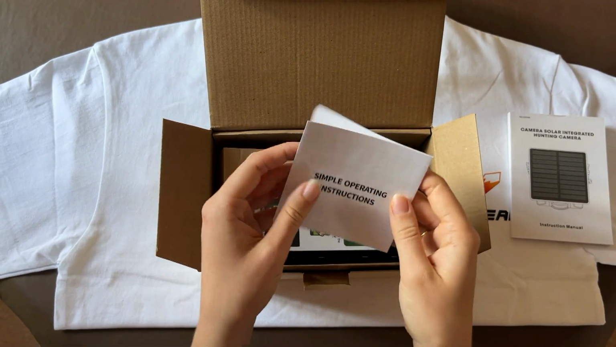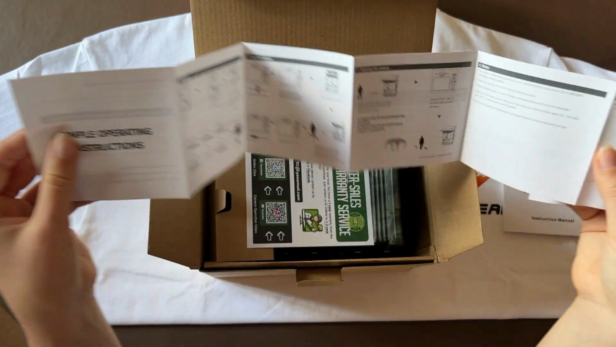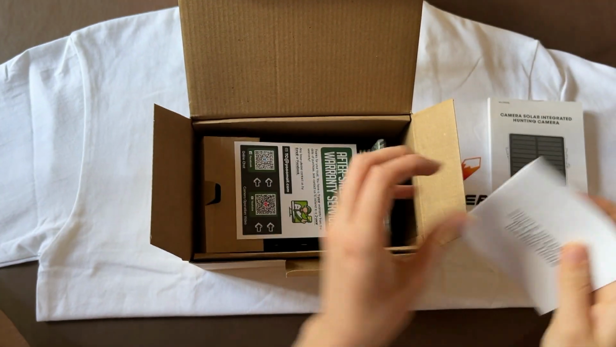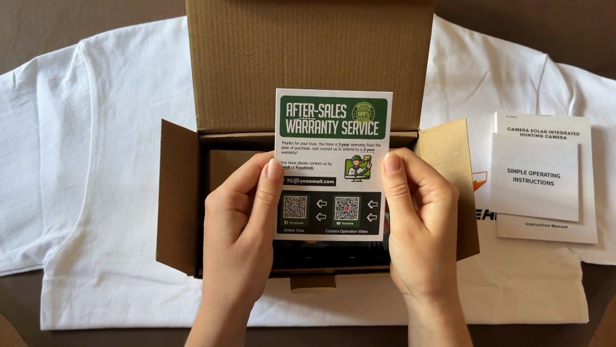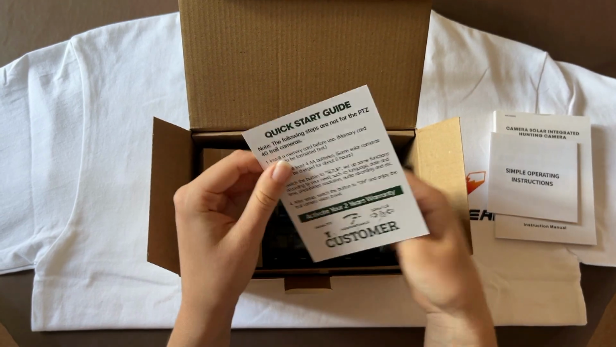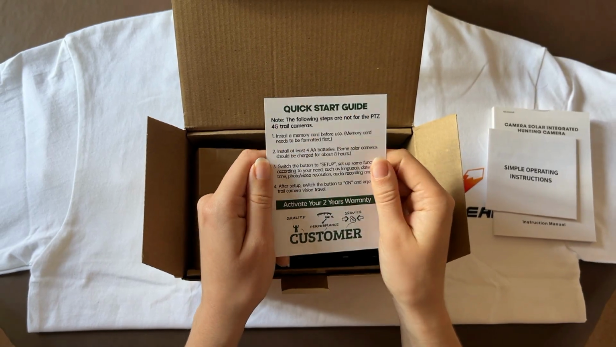We've also got a simple operating instructions booklet, which is handy if you don't want to read the entire booklet, which is quite thick. This contains everything you need to know about how to work the camera, and I'm sure we'll be using this when we set it up as well. Next we have a warranty card. This is a standard 1-year warranty, however you can contact them to extend it to a 2-year one, which is really handy as well. Also a quick start guide, which is really handy for when you're starting to set things up and you don't know much about it.